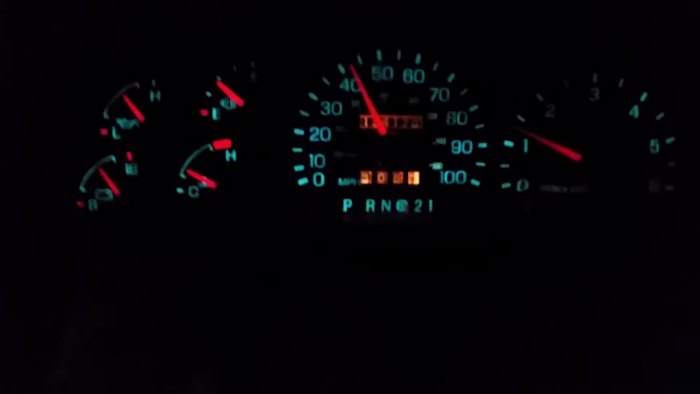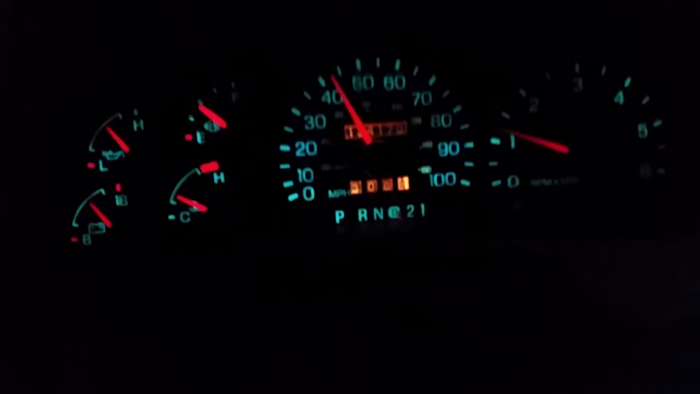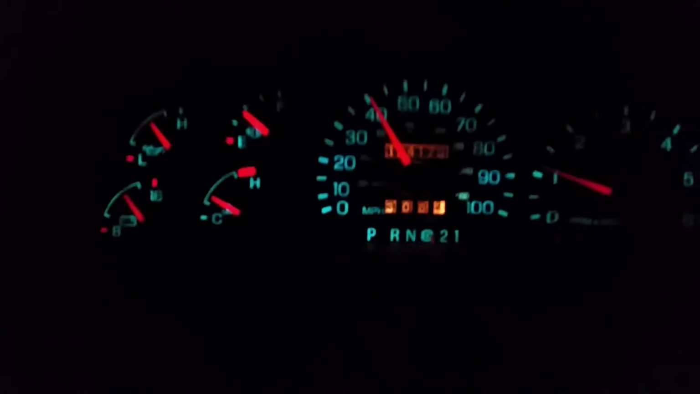But in other news, everything else is running fine. The Altima got its axles done, now it runs normally. The Camry is going to be getting its bumper done, so that's going to be probably within the next 2 weeks. The Chevrolet Impala is getting recalled for the ignition.